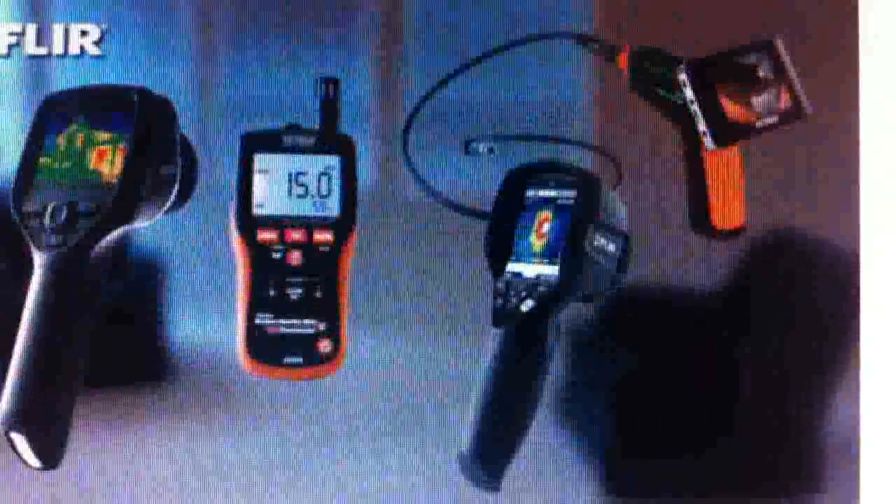Fortunately, FLIR has some tools that can make the job a heck of a lot easier. Part of the problem is figuring out where all the wet areas are in the first place. It isn't always obvious. Water has a way of leaching into nooks and crannies and going wherever it wants to. And it can be just as tough to know when everything's completely dry. With the health problems and funky smells that mold can cause, there's no time to waste. That's why a FLIR thermal camera is a must-have tool.